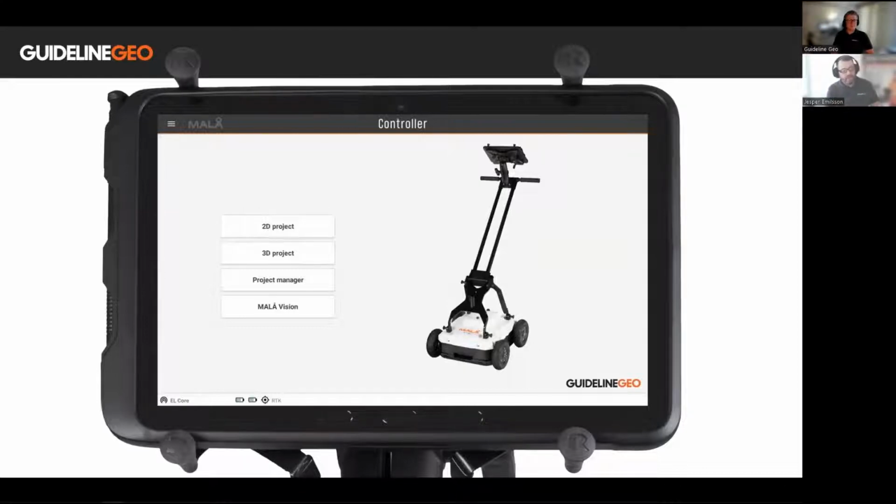The start page is, well, in essence, we can tell a few things. We can see that we have a GPS connected. We see the battery status. We see that our antenna that we are using is the EL core. But I would like to focus on the 4 buttons centrally to the left of the screen. We will also of course go through the hamburger menu where you have a lot of hidden things, but we will wait until we've started up the project.